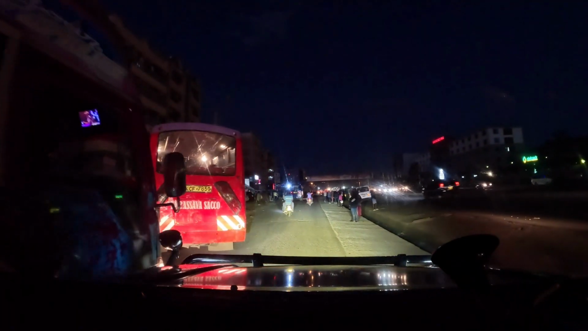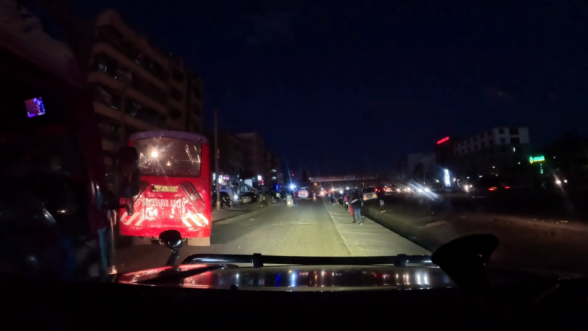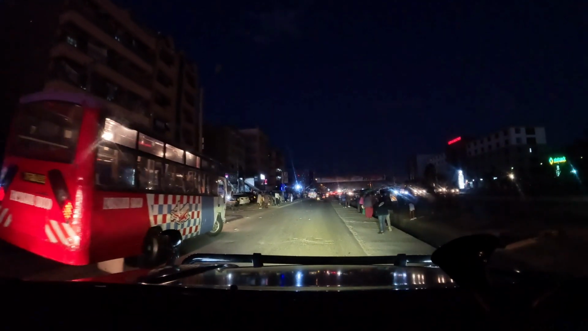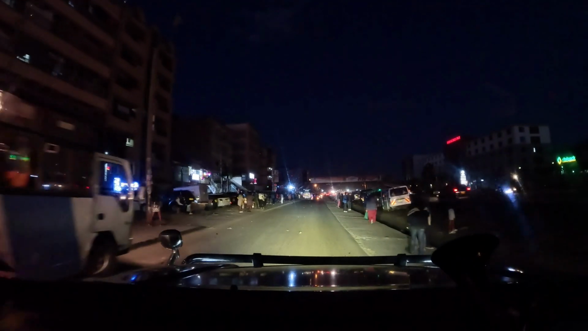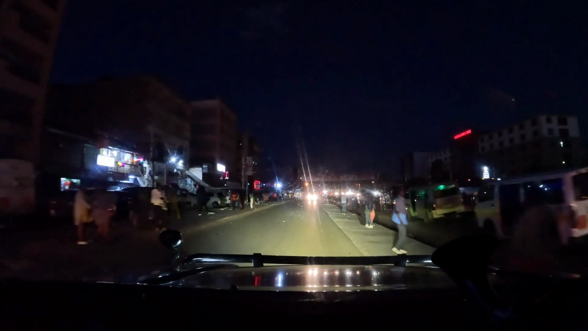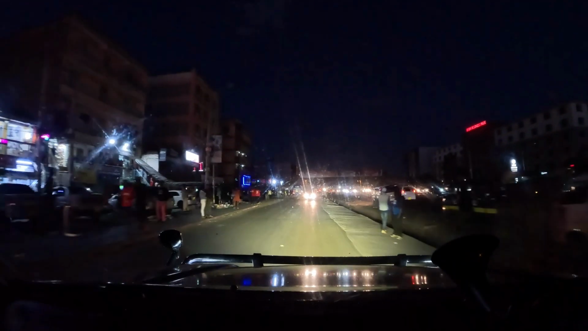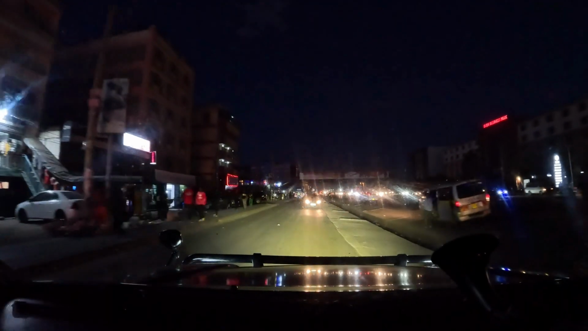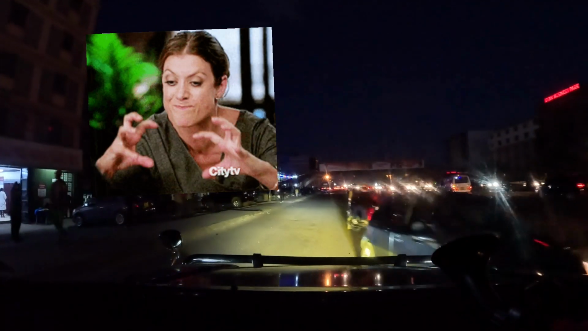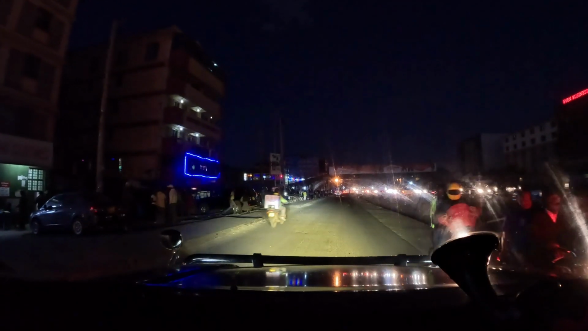Don't forget, driving here is a skill. You are the only sane person on the road at any particular moment because you don't know what to expect. But hey, that will not dampen our spirit. Let's see what goes on in Nairobi at night. Come with me. But seriously, why is this dude driving on the wrong side of the road? Hey, let's continue, guys.